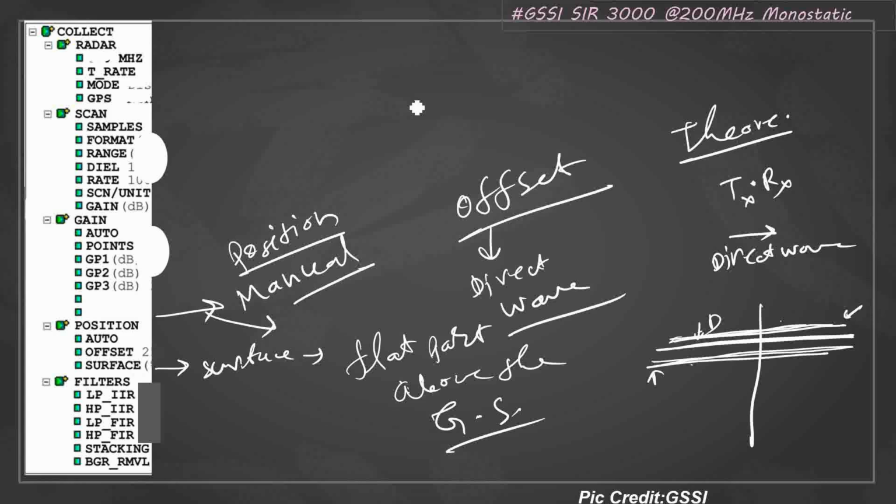This is a common idea: when you are generally taking a photograph of any scenery, you take some portion above and some portion below, so that you can get the context.